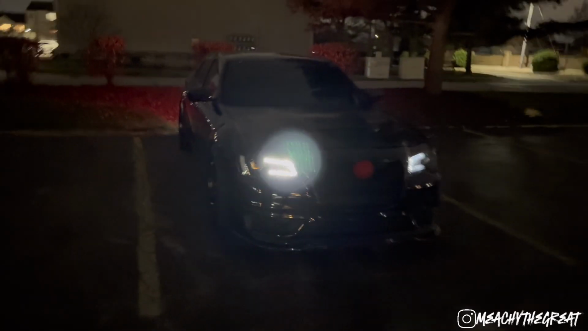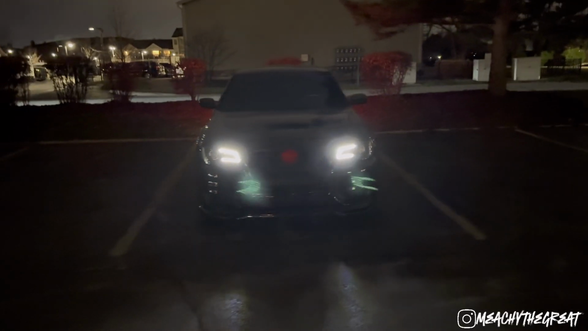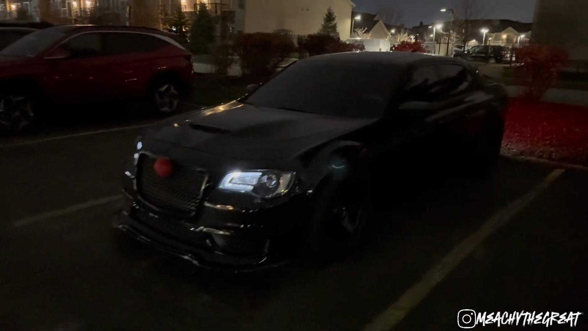Think in the comment section down below. I'm gonna let it warm up a little bit. Hold on. Look at that at night, bro. Bro, when I get that Demon Hood, the Demon Hood is gonna send this mug over the top. This thing is gonna be crazy with the Demon Hood. Y'all see it?